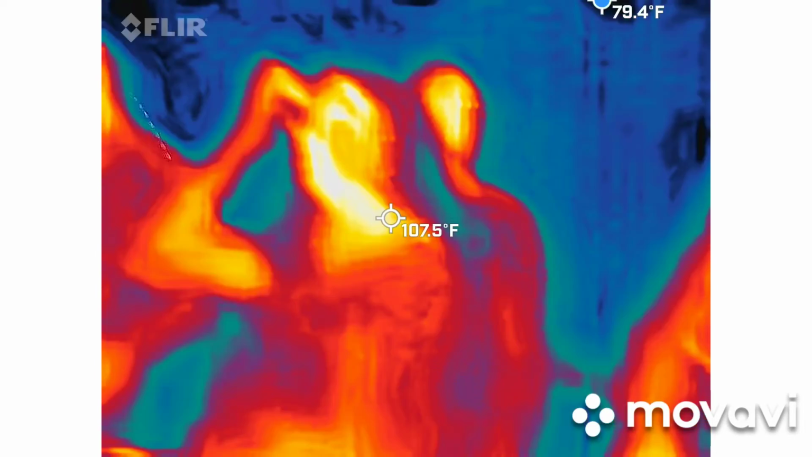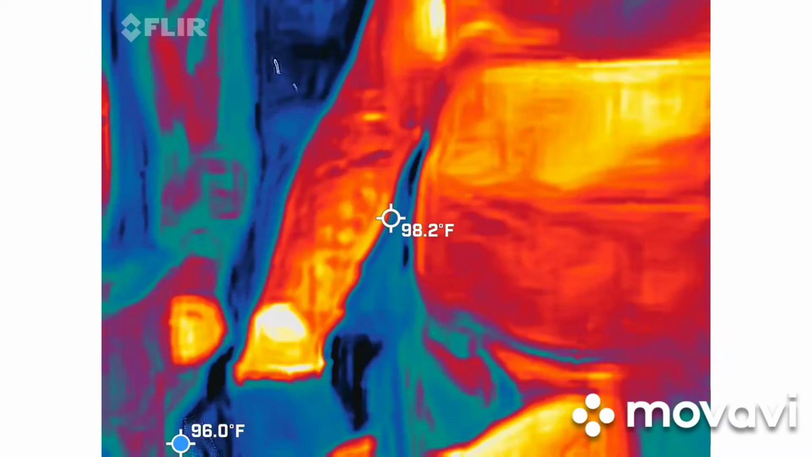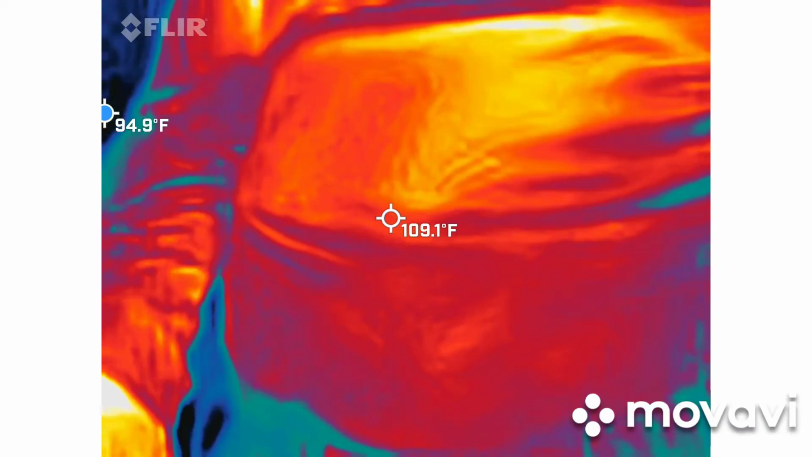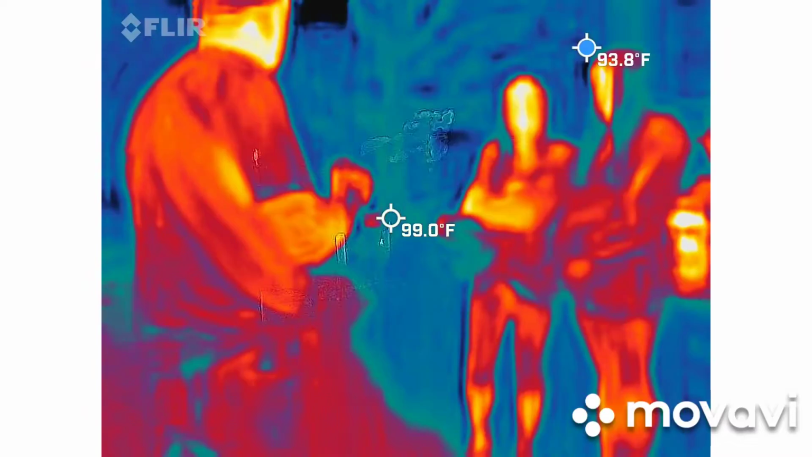So I need to shine this at you, essentially. I don't have to touch anything. Right? Not yet. He is hot. What this guy does, I told you about the electromagnetic fields. This is just a lot easier to read.